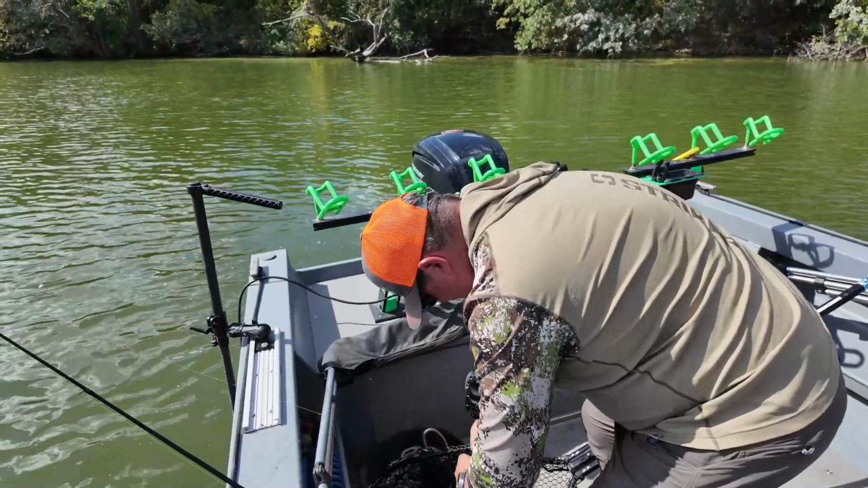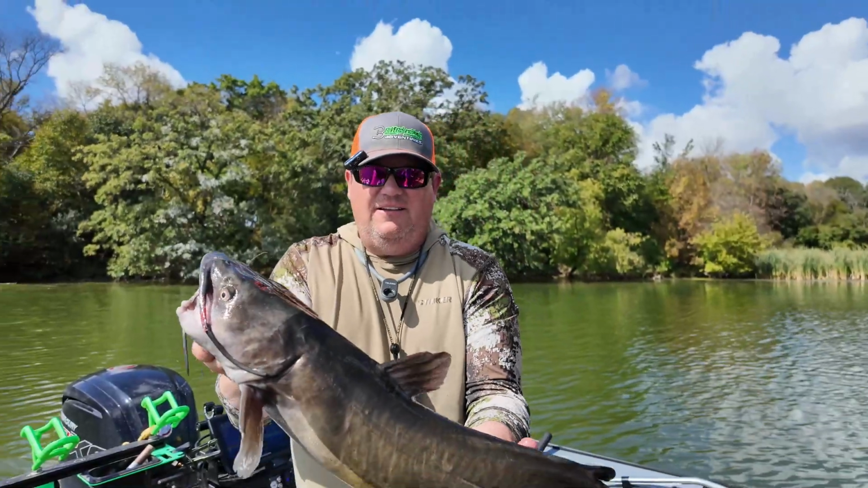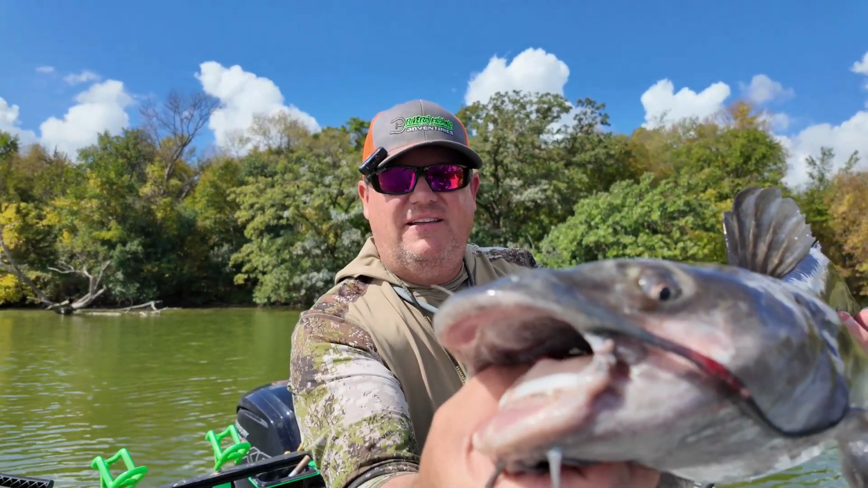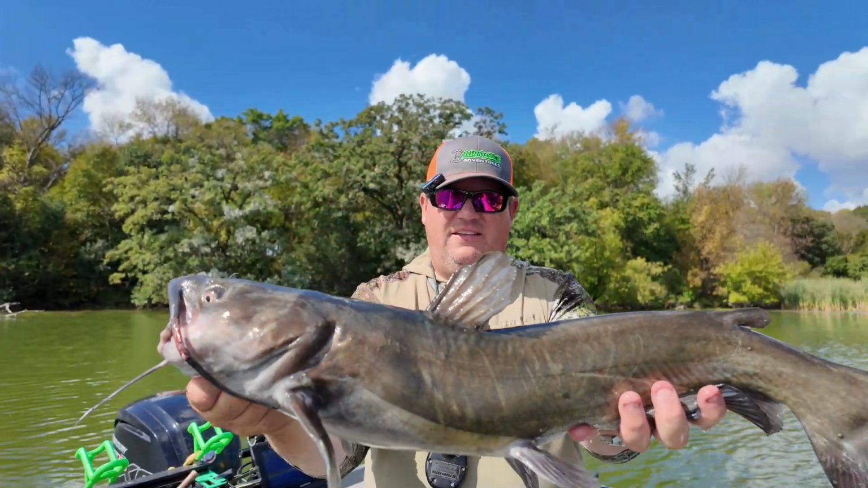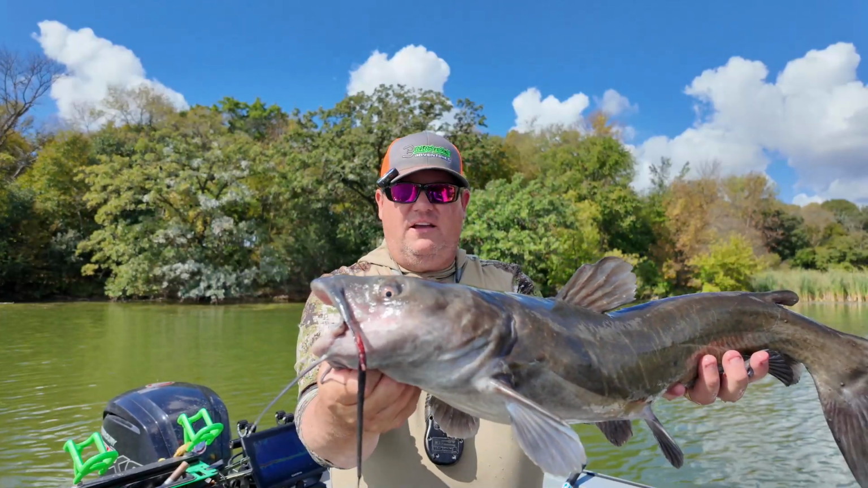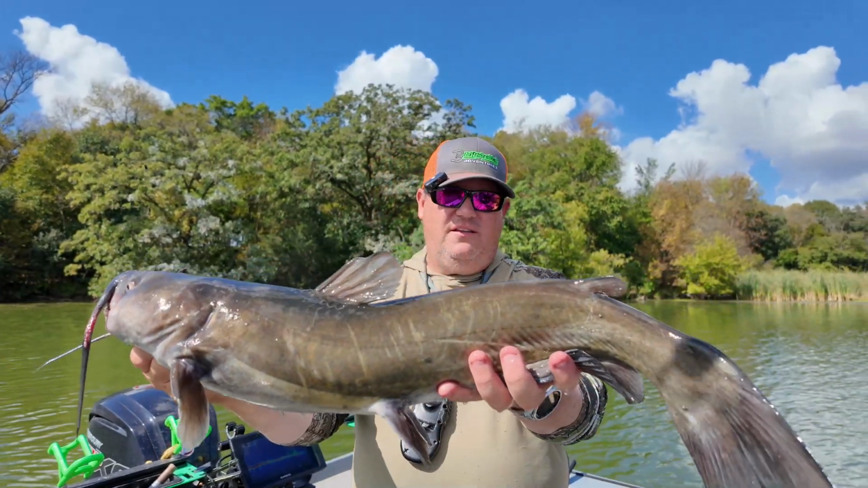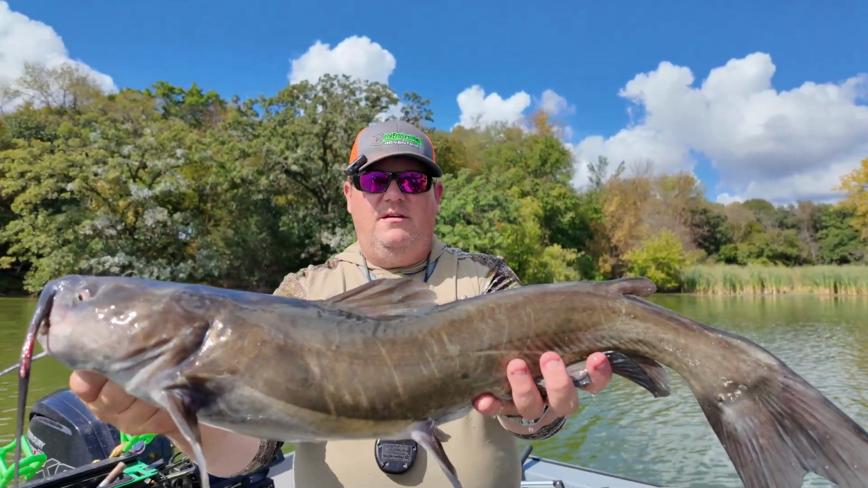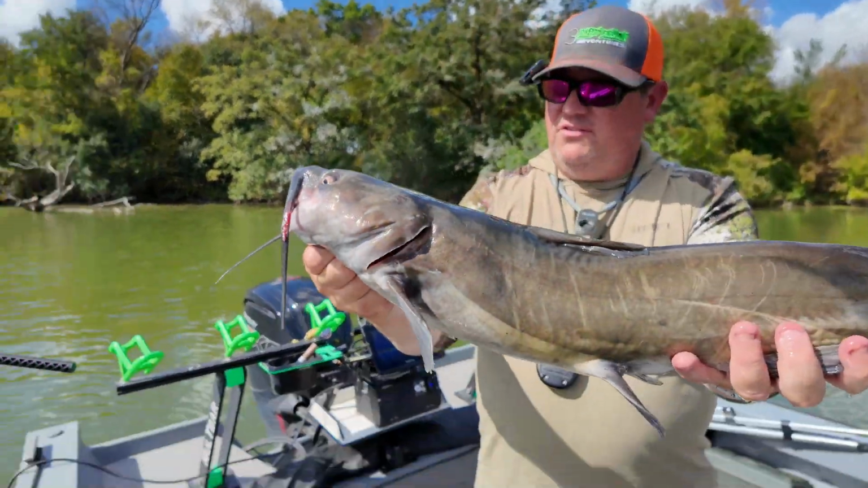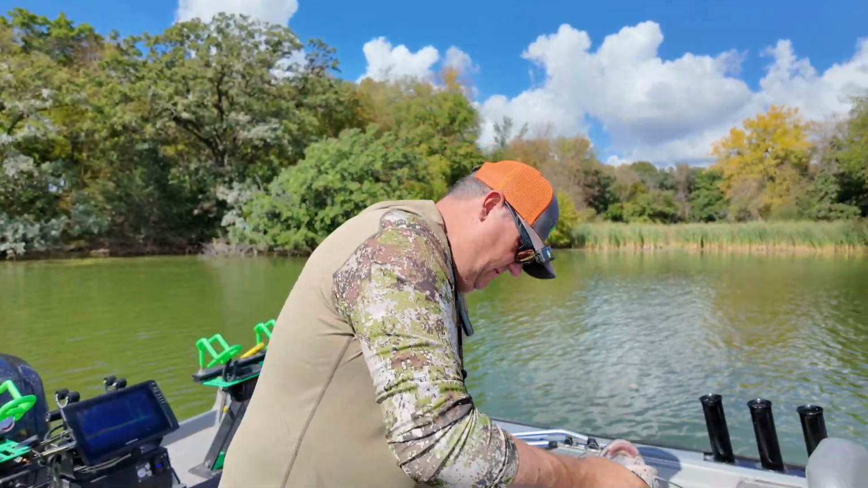Big head on this guy. Yeah, another nice one. Big head on that guy. They must be hungry because they're really skinny. Kind of coming out of post-spawn here, I think. They're probably getting a post-spawn feed. That guy might actually be 30 inches. Can we measure him just to see?